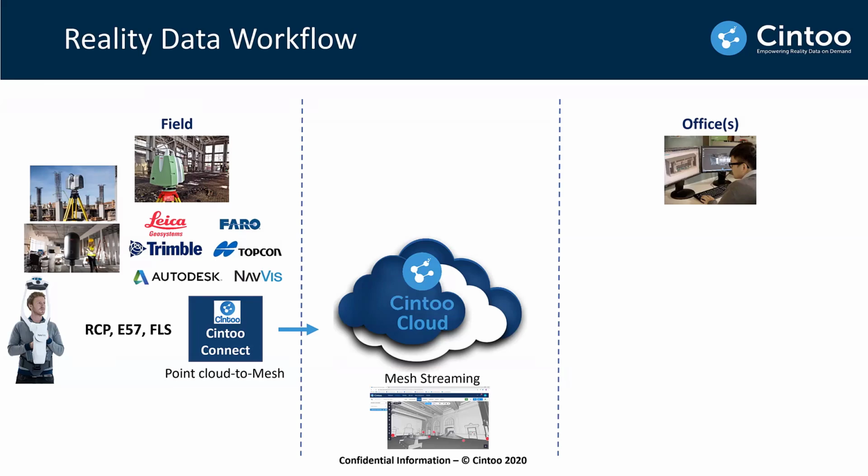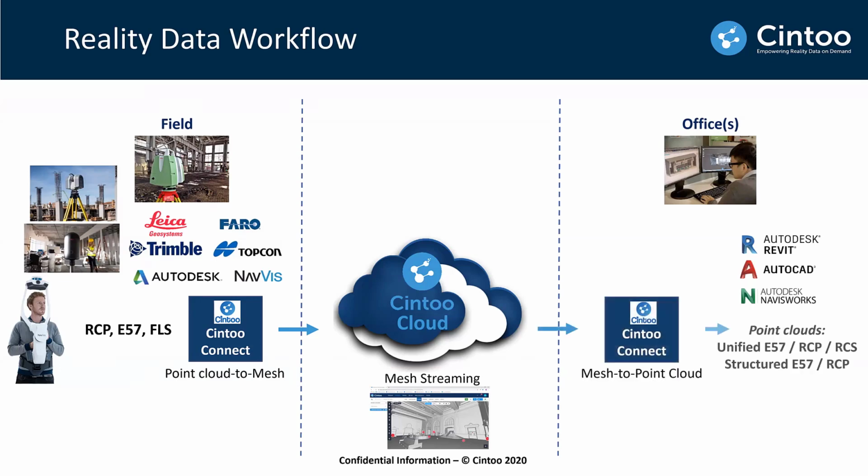But if you need to distribute the data back to your desktop world, like in Autodesk Revit, AutoCAD, or Navisworks, we can do it in two ways. Either you will turn back the mesh to a point cloud and you will get back your E57, RCP, RCS files, the ones that you need for those software, or we can also create unified meshes in OBJ, STL, FBX files, and this is what you will be using for your clash detection or things like that.